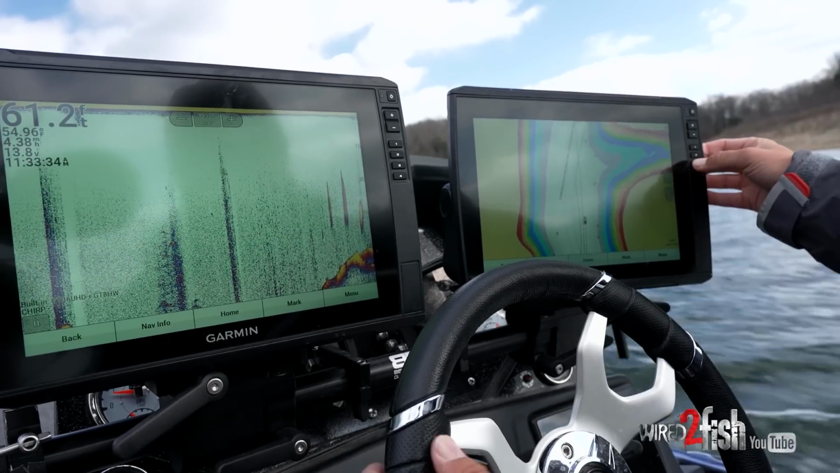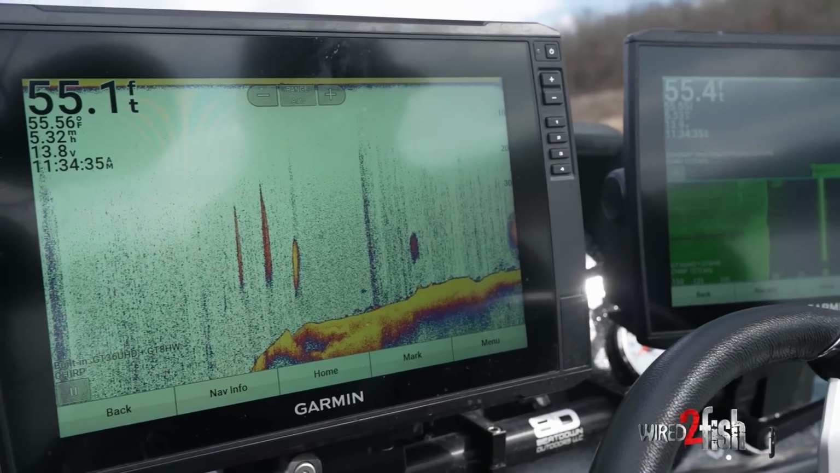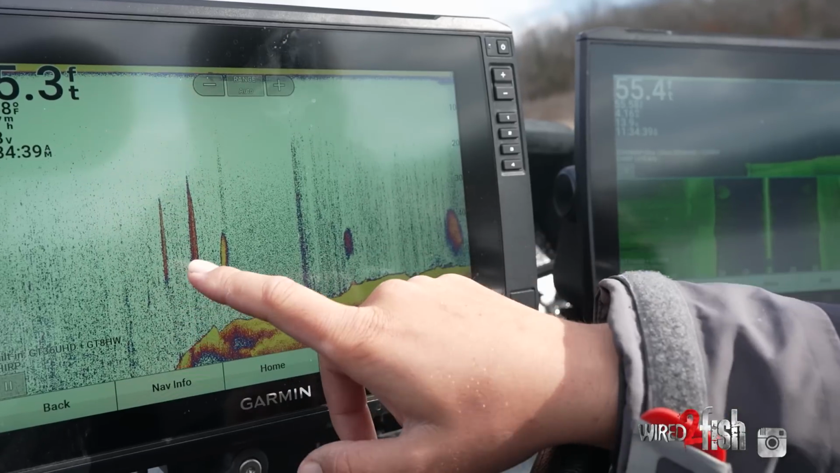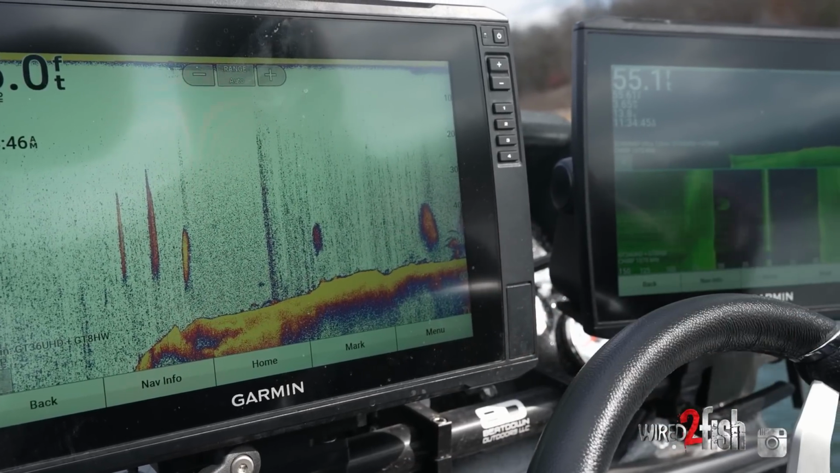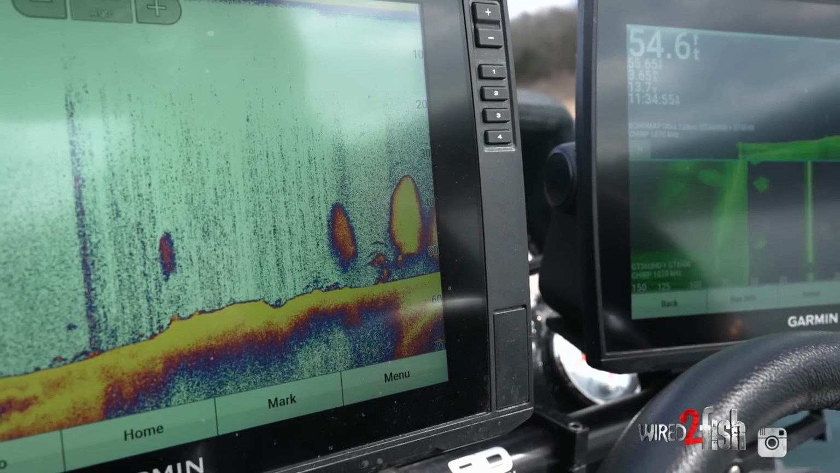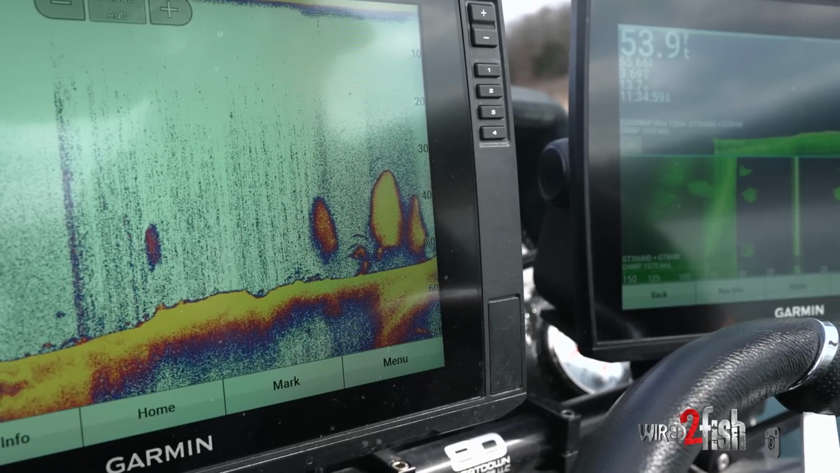You can tell, these shad right here, we were running, so it just makes a really quick blip. If you're not paying attention, you might think, oh, that's not that much shad. But over here, this is when we're running 25, 30 miles an hour. This is when we slow down and actually idle over them. They're really starting to pop, and you're seeing how big the shad schools really are. Those little arches are actually fish mixed in the bait.